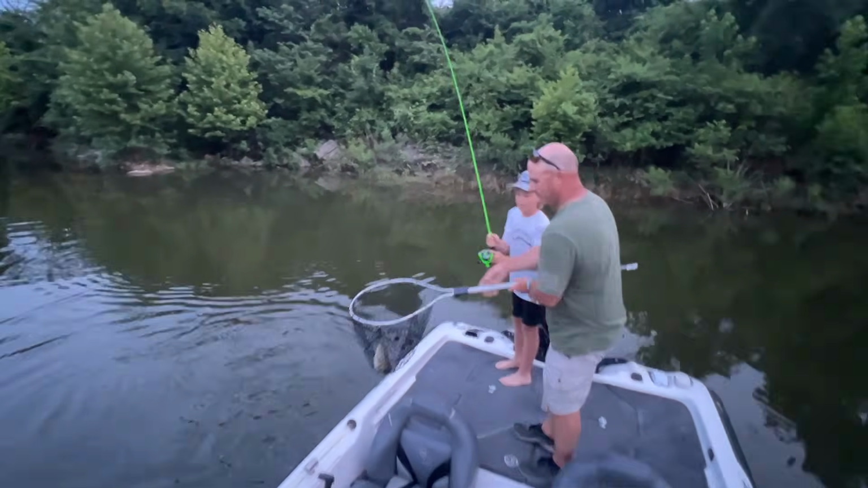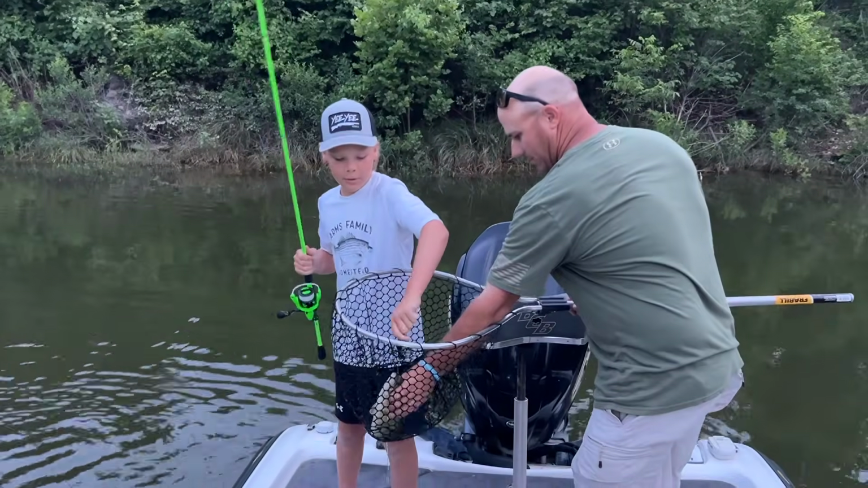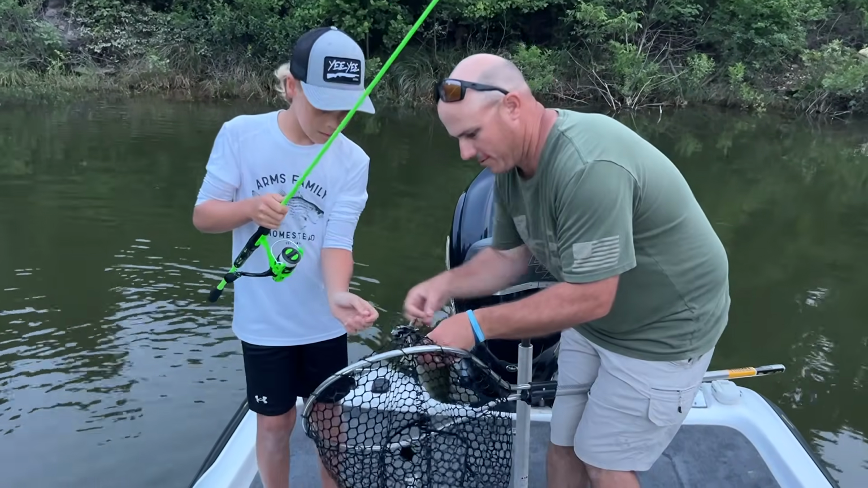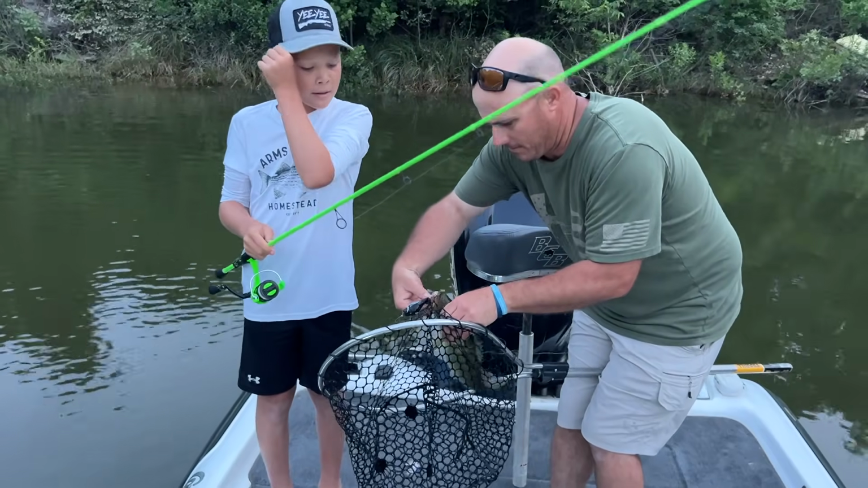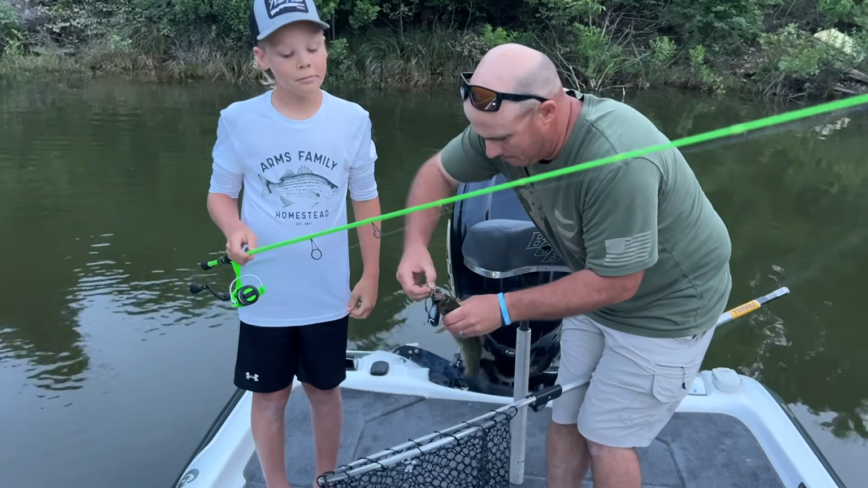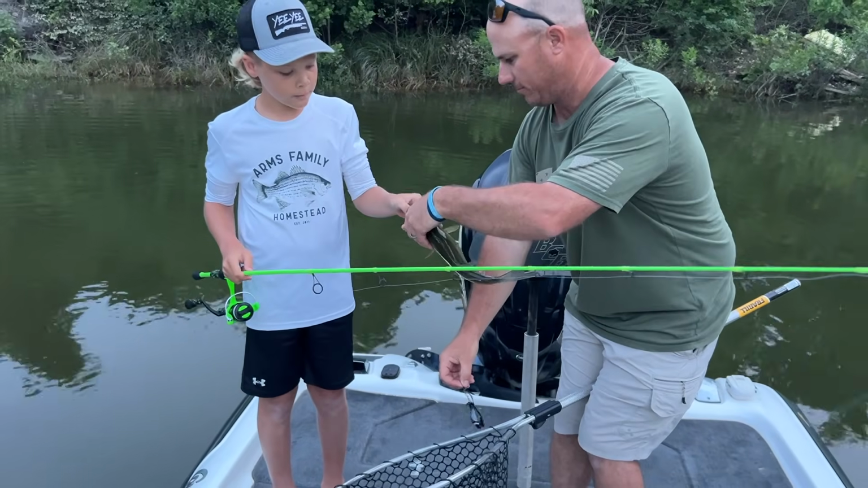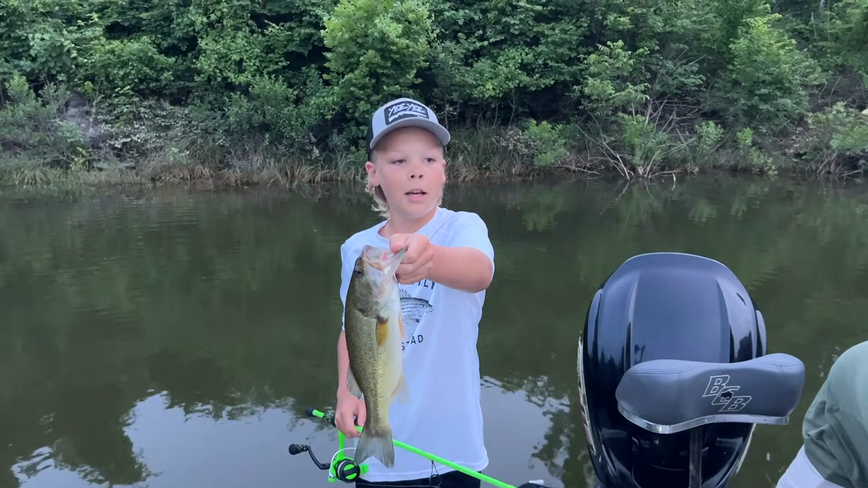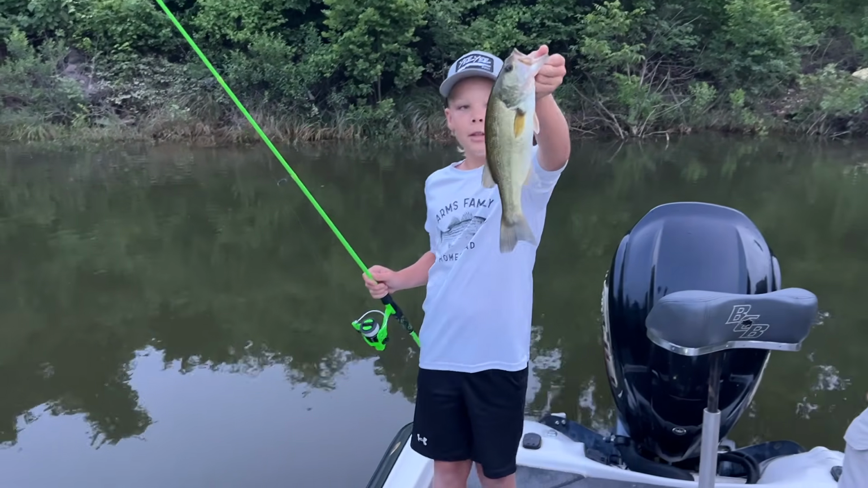There you go. I knew if I cast it up there again, there might be one. That one was in pretty much the exact same spot, huh? Yeah, when it hit, it was right at that grass. You might have just caught the male and the female. I could have done that. It's possible. There you go. Bless you. All right, toss him back.